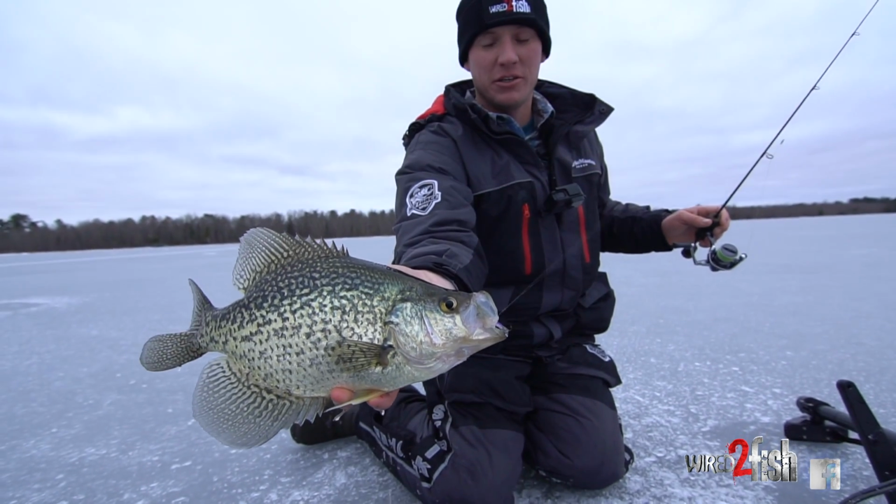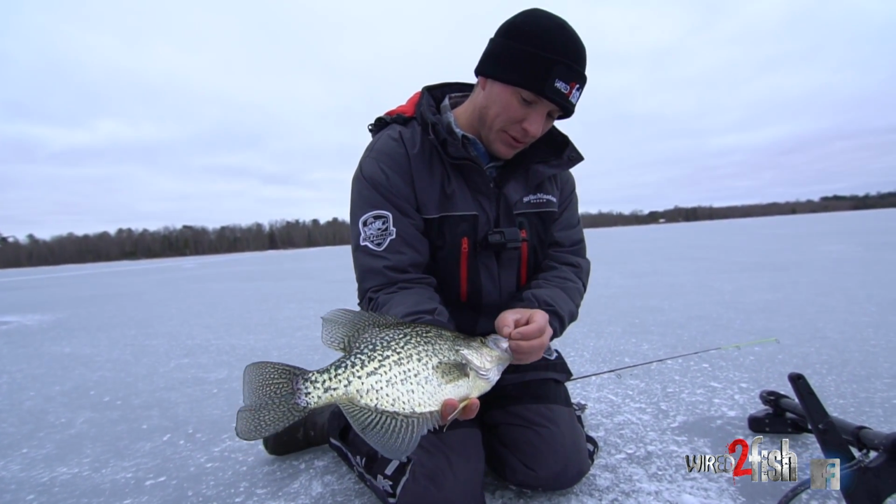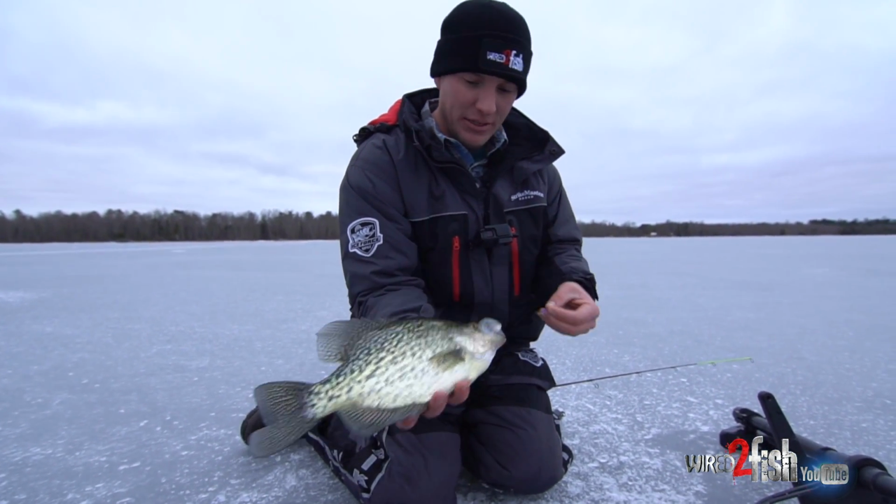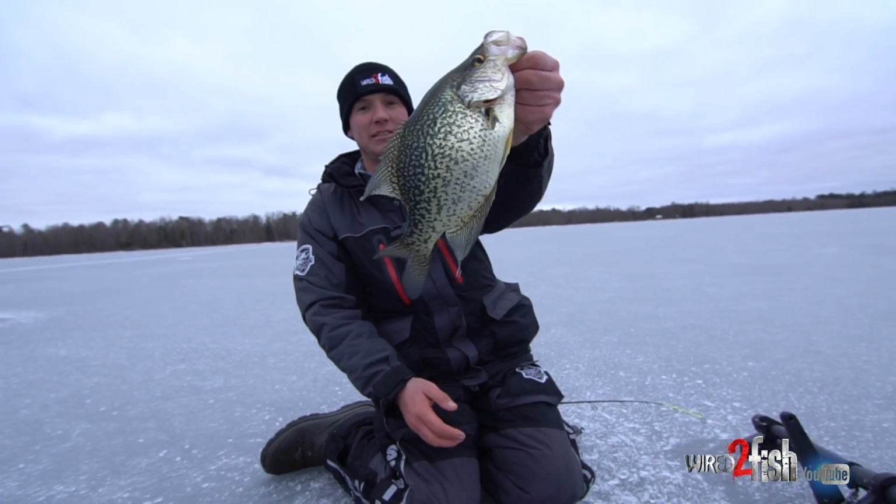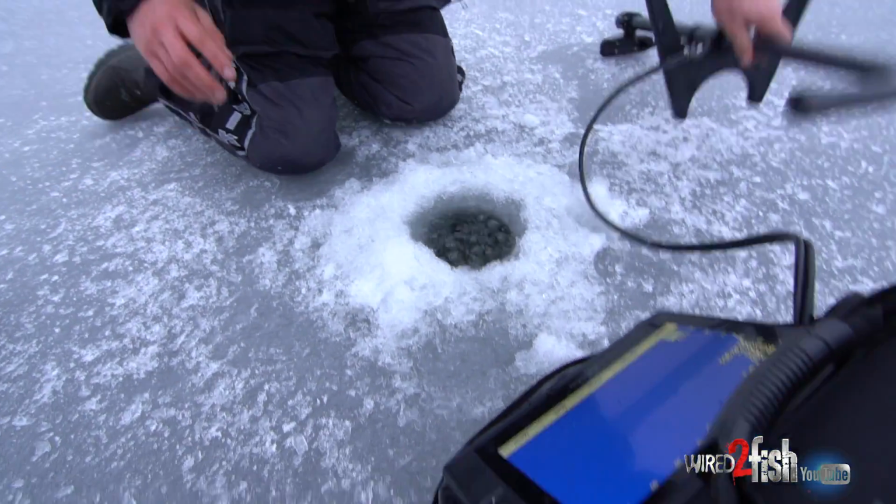The days of fishing the community hole are over for me. Not when you can come out and find new fish of your own, and you can have your own little honey hole. Look at that. That is a nice big crappie. I'm gonna let her go right away.